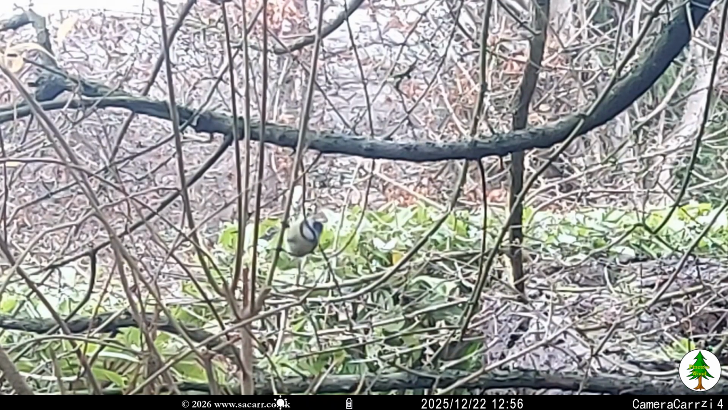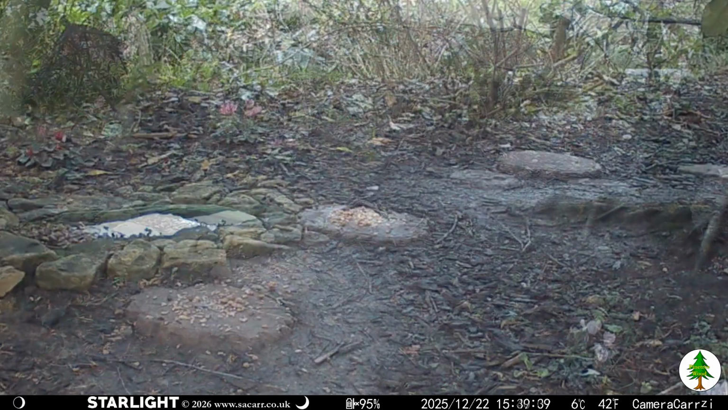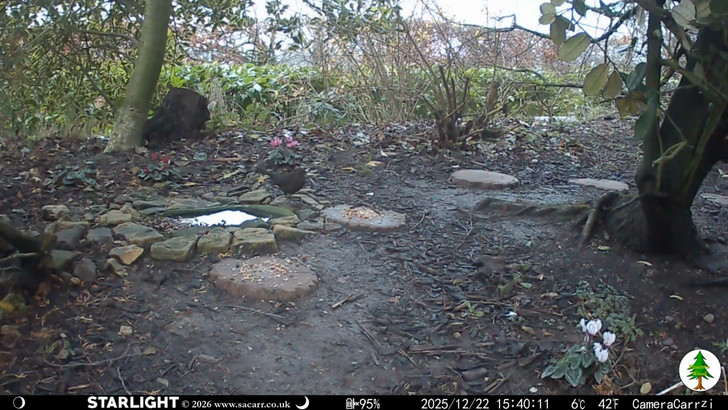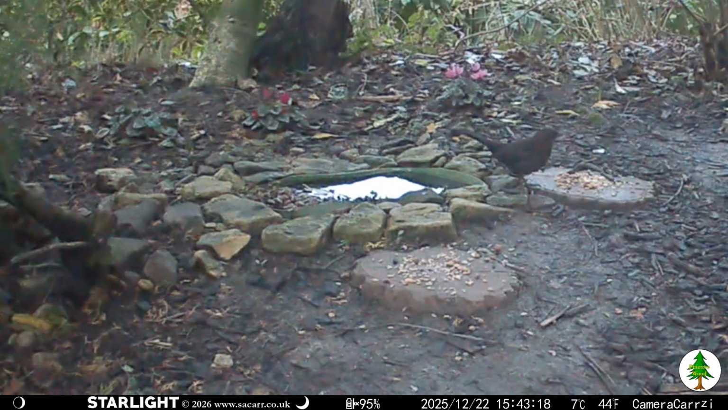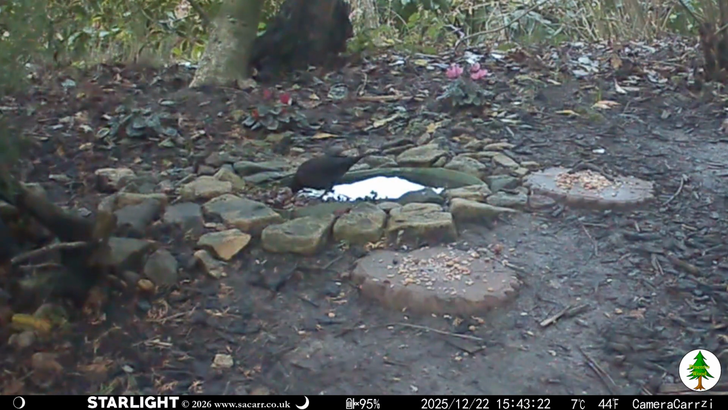Late afternoon, the bluetit was back, and a female blackbird wasn't happy about sharing her space with the dunnock. She chased him off, then spent a few minutes eating and drinking. That was it for the 22nd.